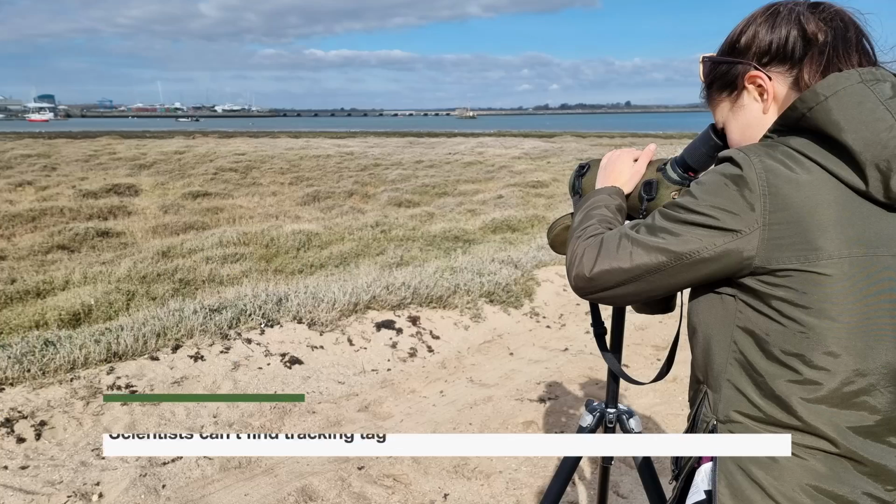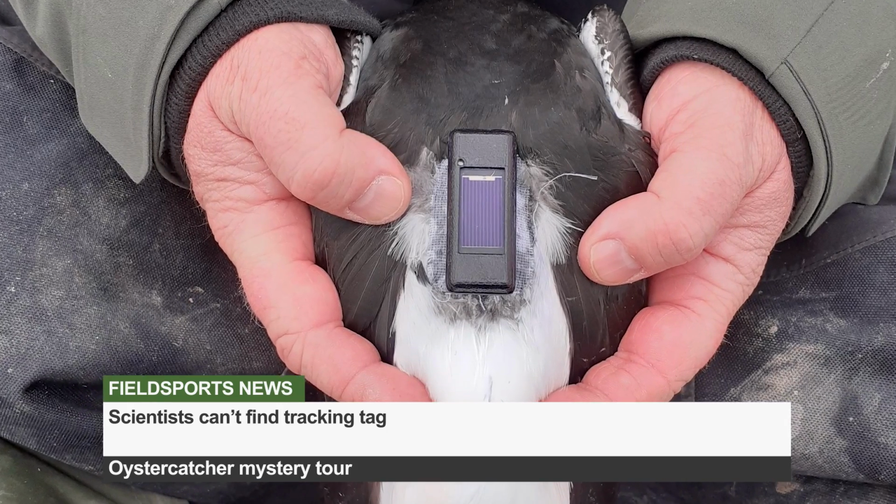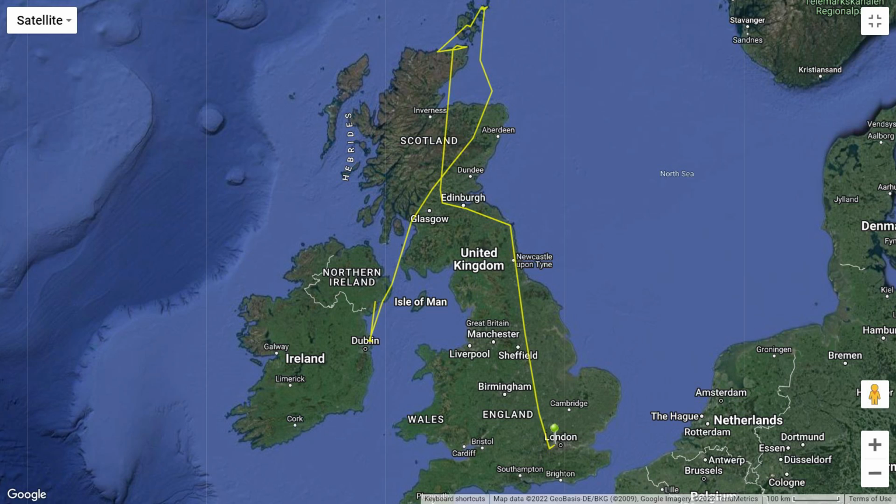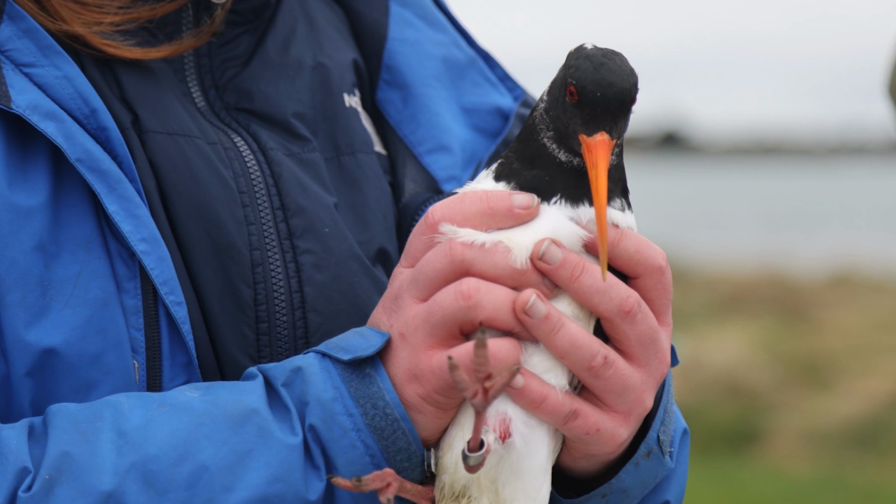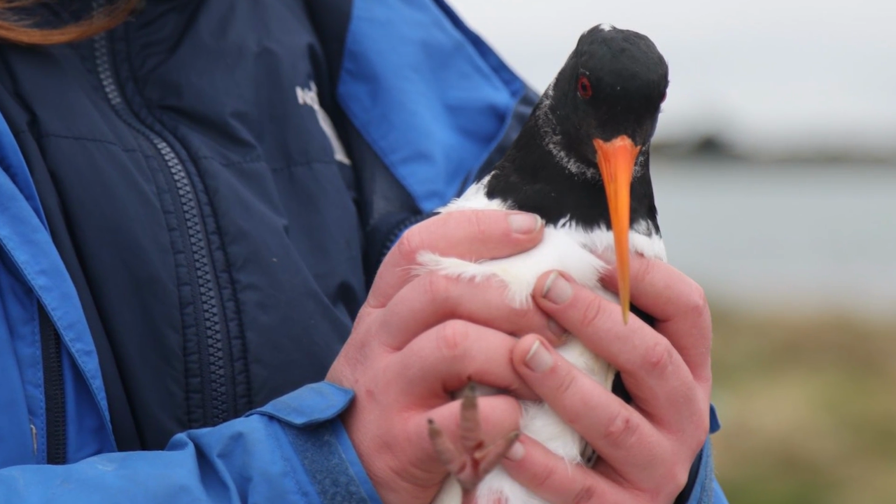And finally, scientists are baffled by a missing bird tag that was attached to an oystercatcher that flew from Dublin to Orkney. PhD student Steph Trapp, who was carrying out research, believes the GPS device fell off on the island of Sanday on the 7th of April 2022. The tracker, however, continued to send a signal. It travelled to a campsite, a pizza restaurant and a street in West London. Researchers believe a tourist may have taken it home. They're offering a £100 reward for the device, which costs £1,000. Steph is appealing for anyone who can help to contact the University of Exeter.